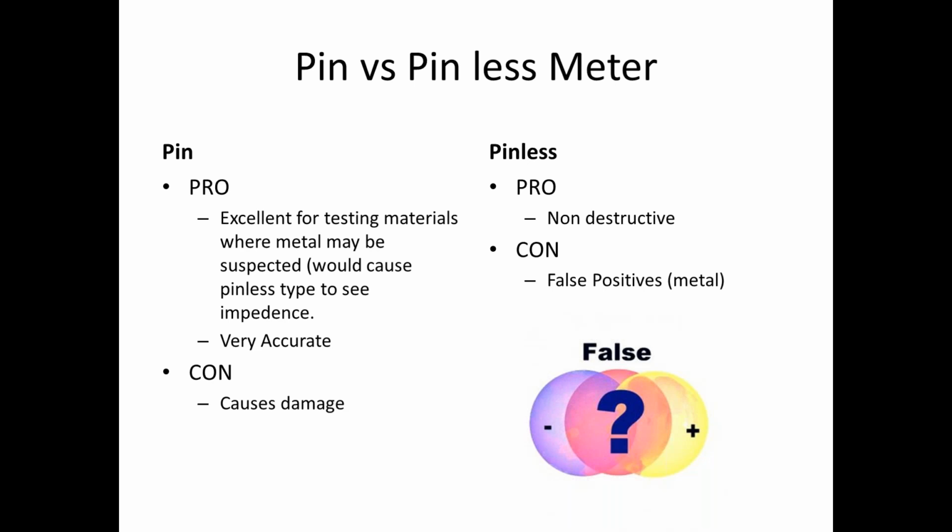The pinless is the preferred method in home inspection. It's non-destructive, but the negative is the false positive. So metal, as we showed in the earlier slide, will cause that meter to go off, and most pinless meters are reading about 3/4 to 1 1/4 inches maximum depth. So they're not seeing any more than that. But as you know, drywall being 1/2 inch to 3/4 inch in thickness, a drywall screw can set that off easily. And so simply moving your meter, turning it sideways, will be one way of trying to determine those false positives.